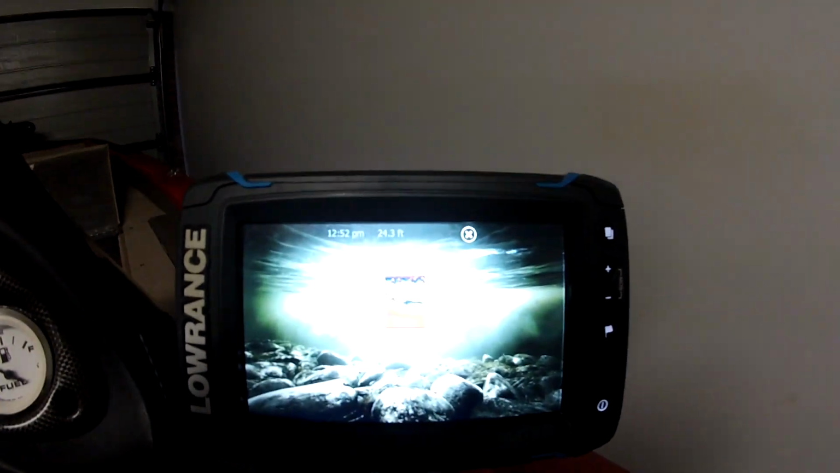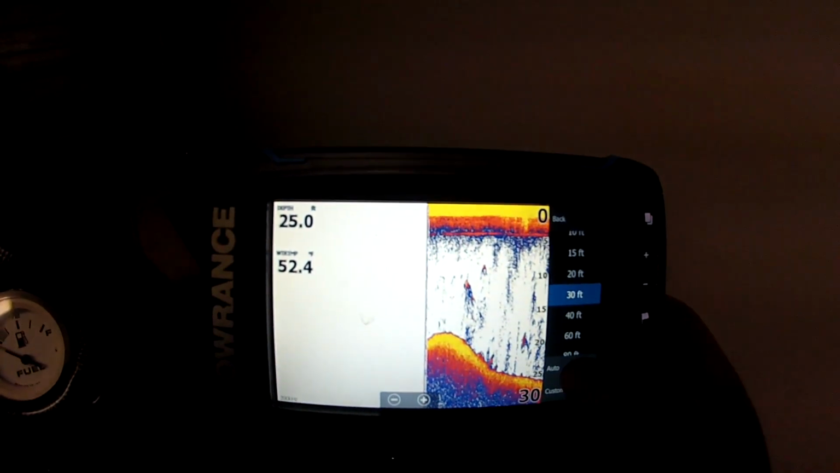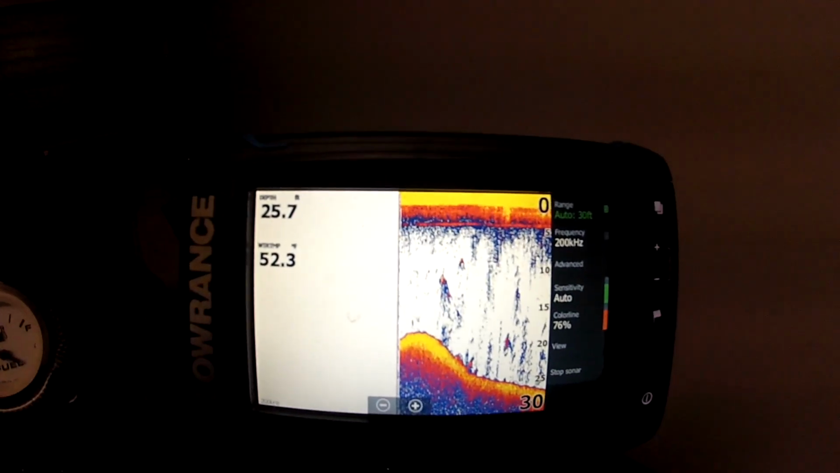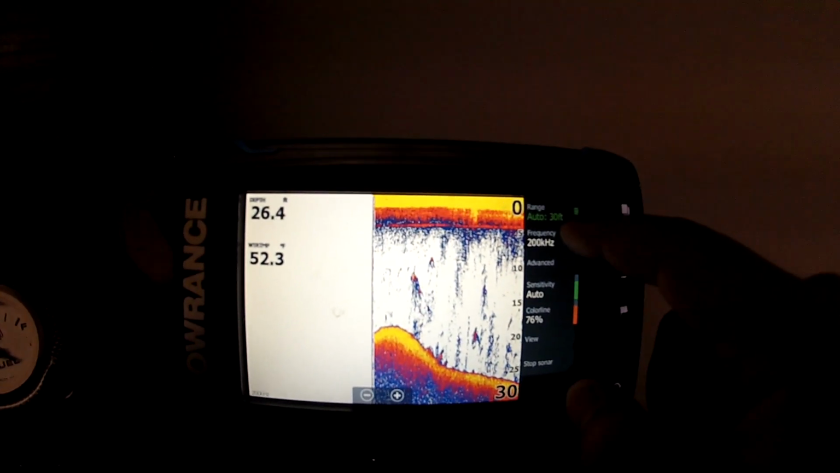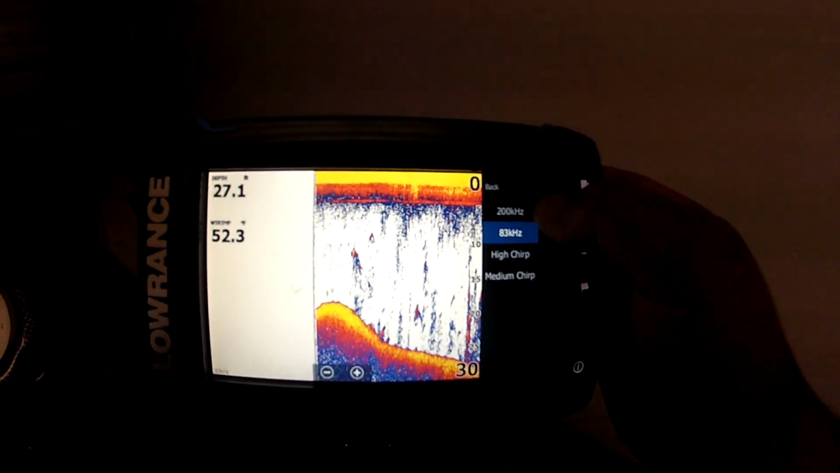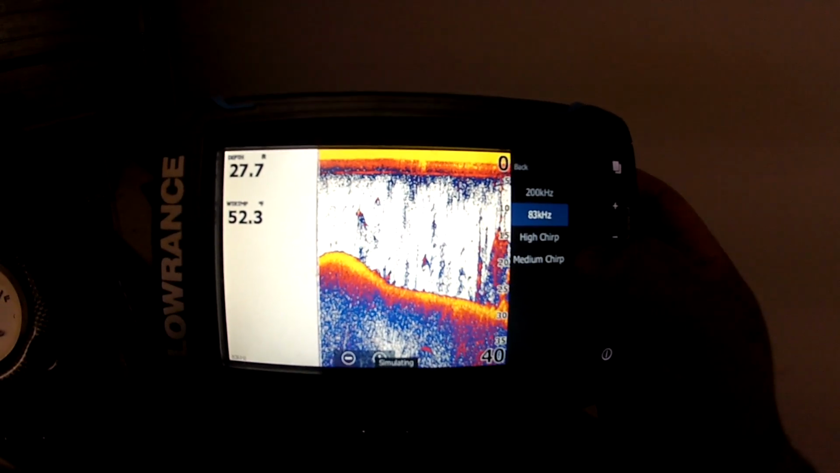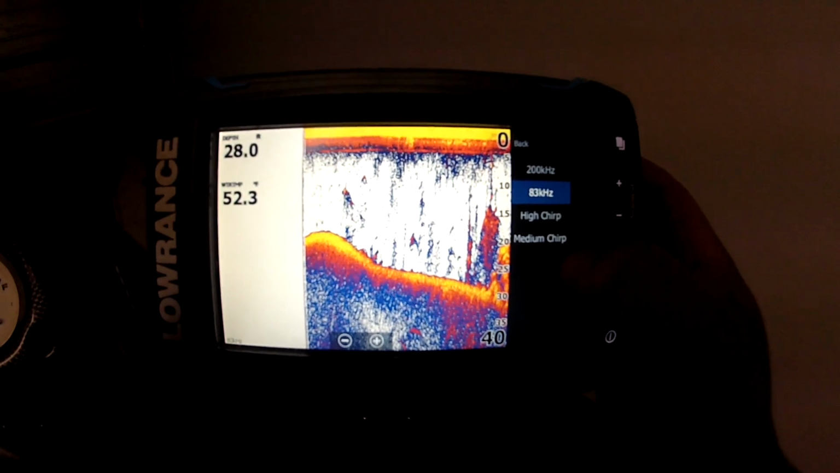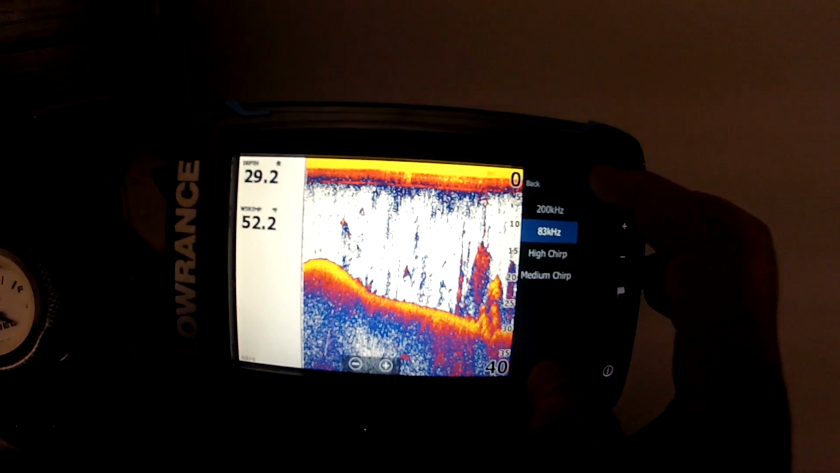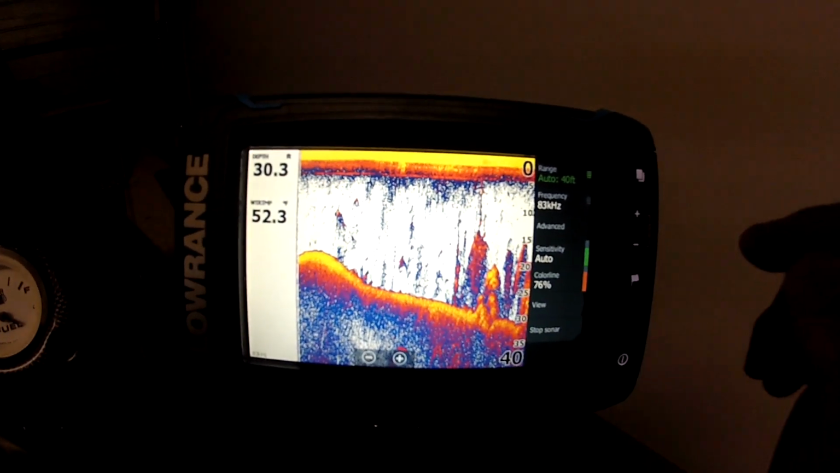Start with sonar. Okay, we're going to start on sonar. Range, right, always set auto, easy, simple, forget about it. Okay, the frequency I run in Lake Eildon, chasing yellow belly, is 83. Okay, 83 kilohertz. 200 is narrow, 83 is wide. You can run high chirp, that's for shallow water. Medium chirp is for medium water. There's no low setting on this transducer, but there's a low setting which is for really deep water, which we're talking yellow belly in dams, so forget about that. 83 is the one we run.